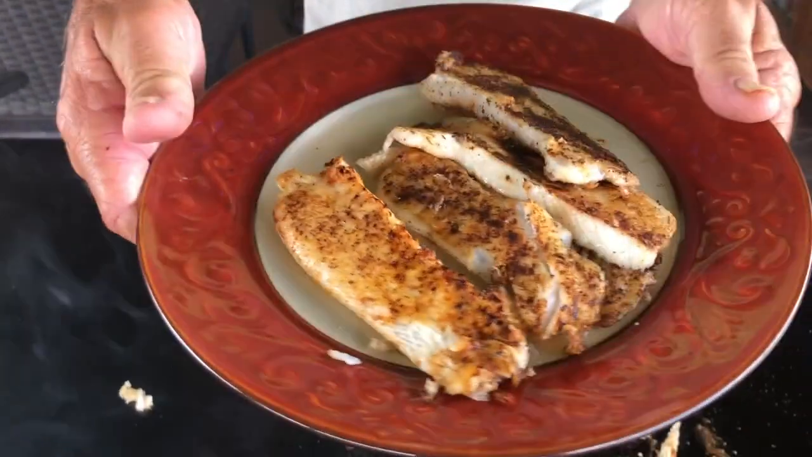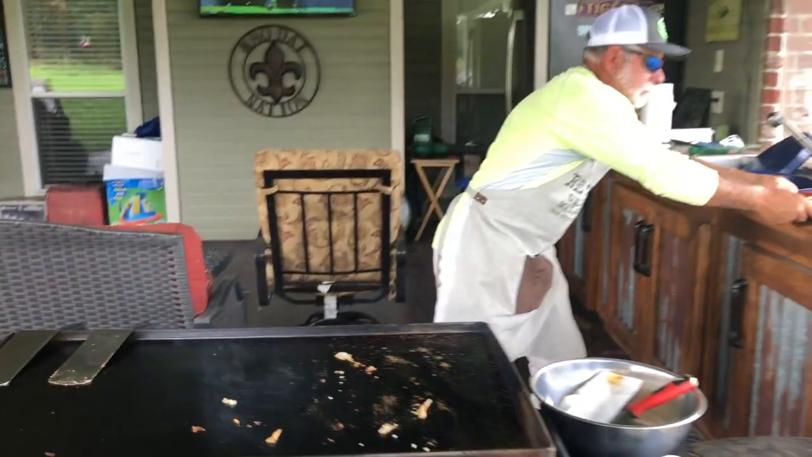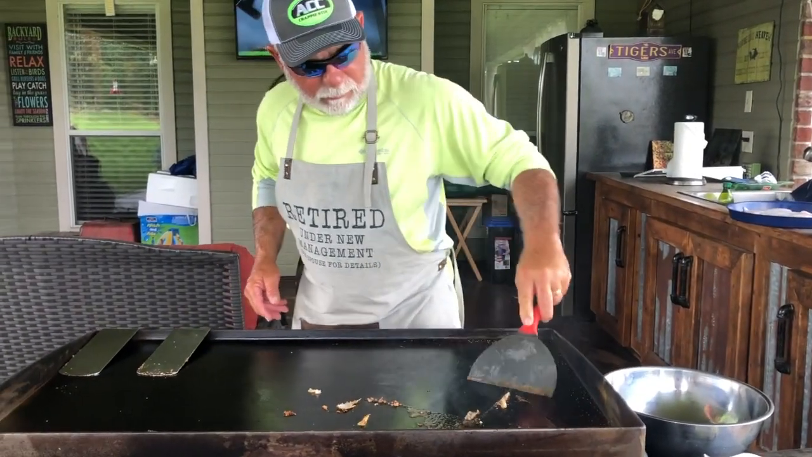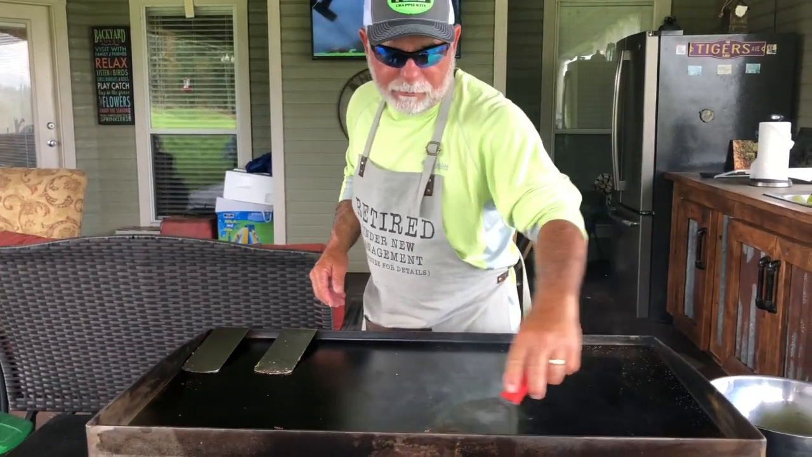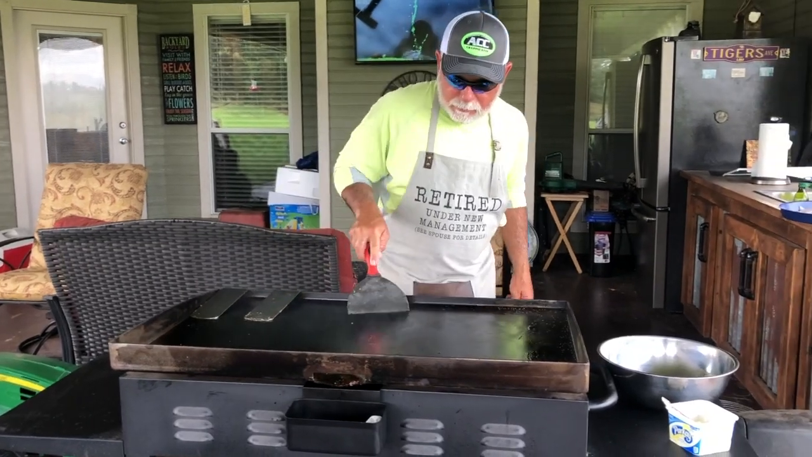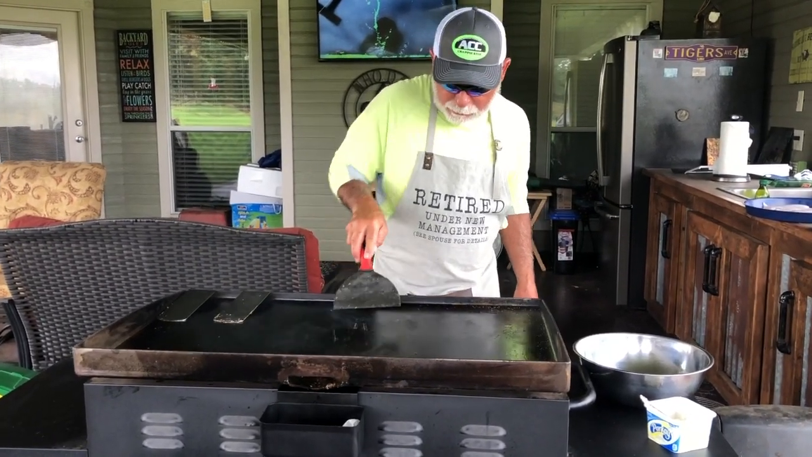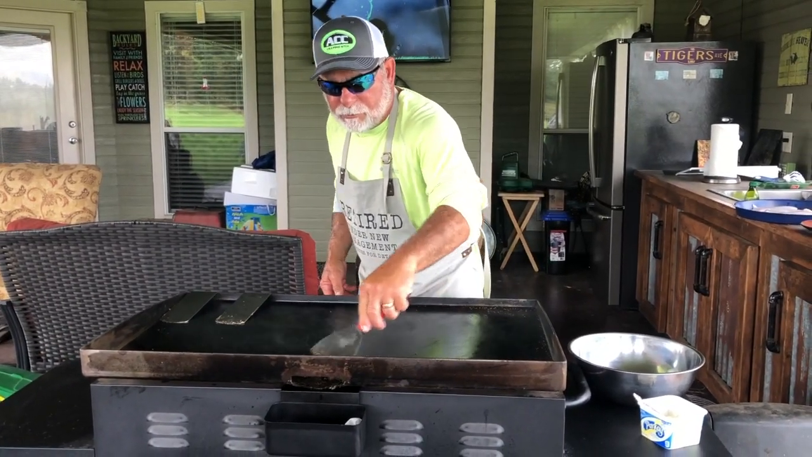That's what they're gonna look like. I'm gonna scrape this grill off real quick. Love these Blackstone griddles. Got a little trap door there. Get you a putty knife from Home Depot or Lowe's. Scrape him off.